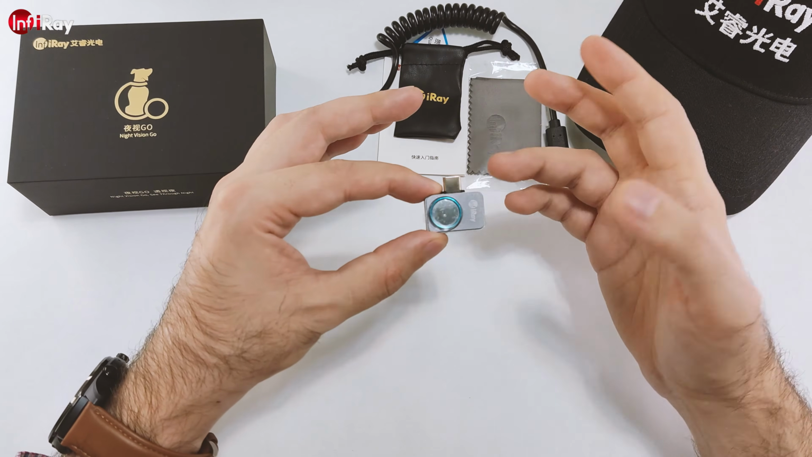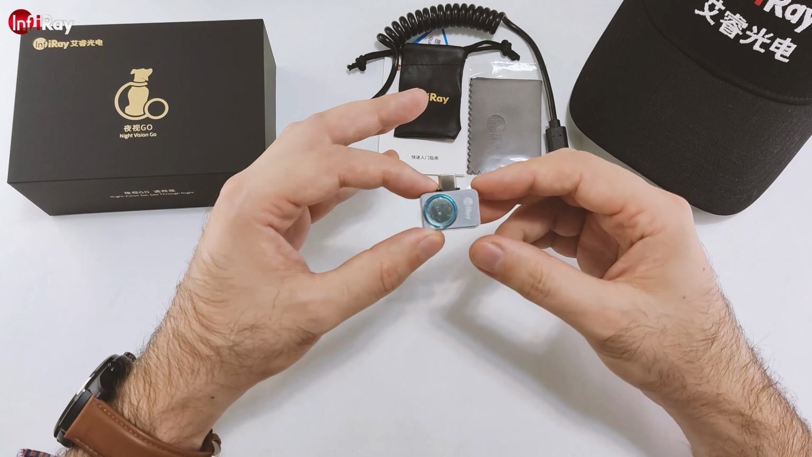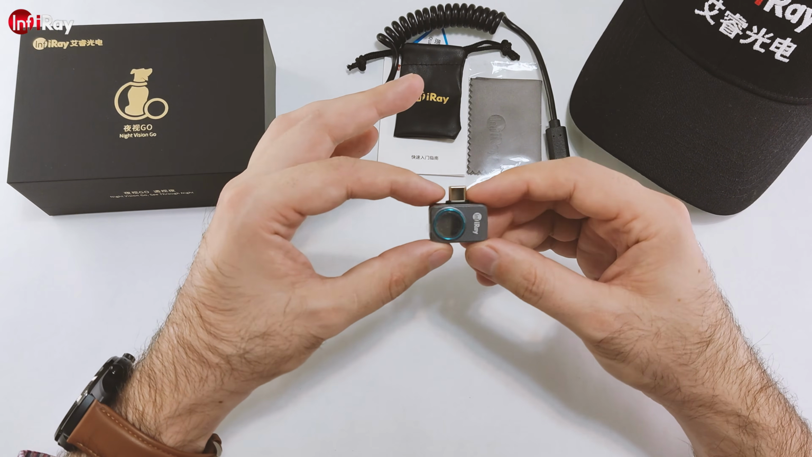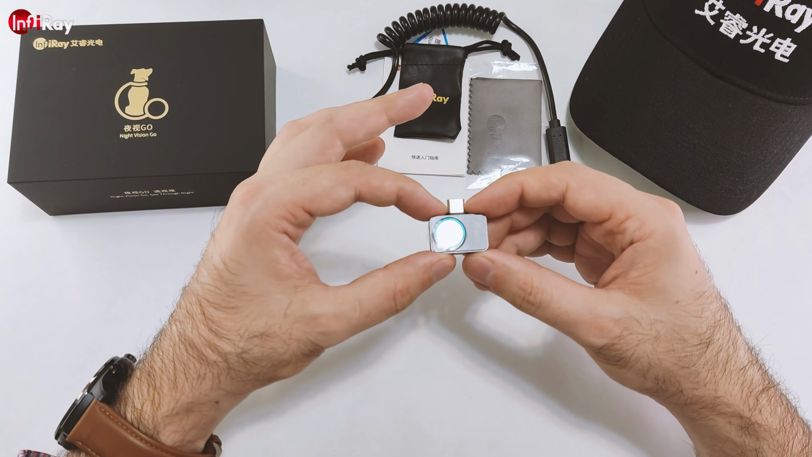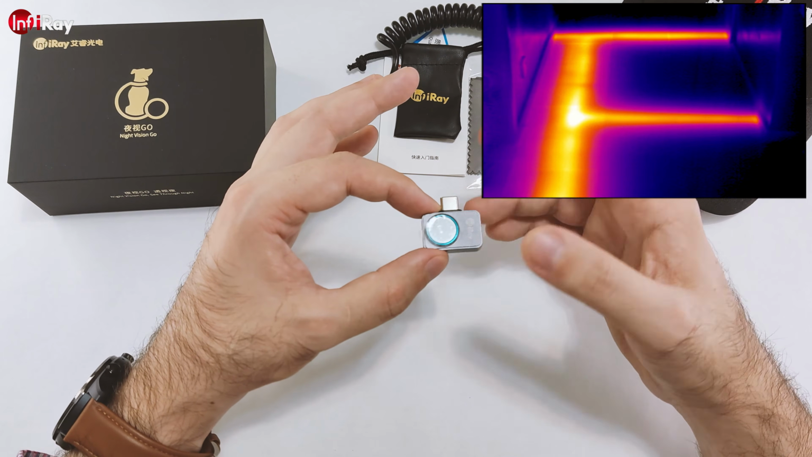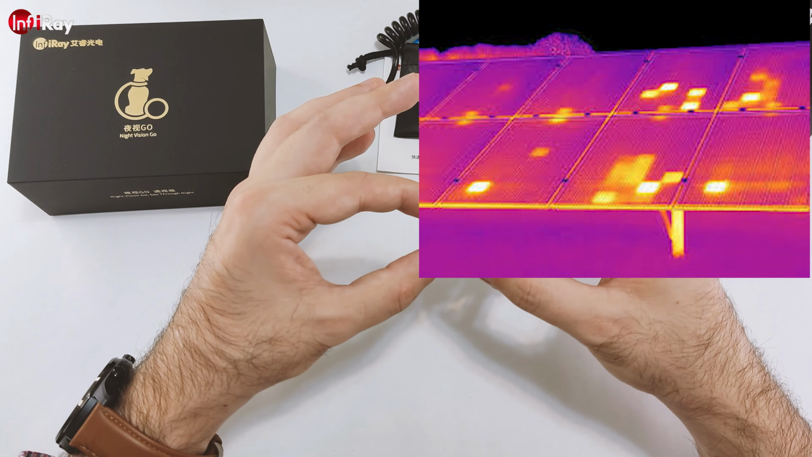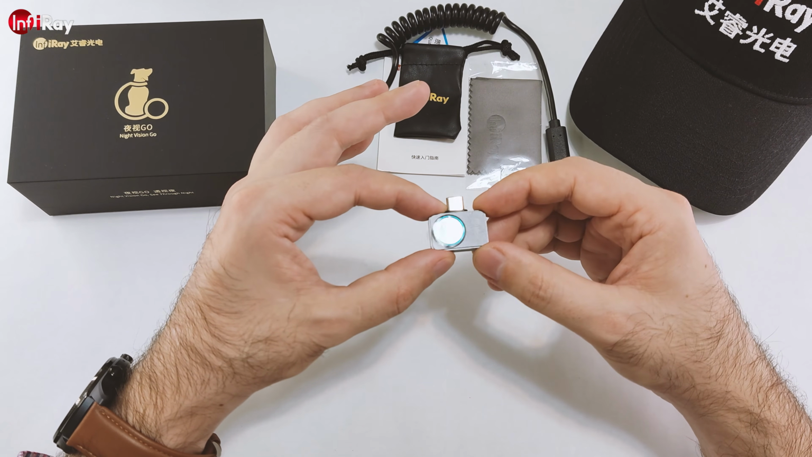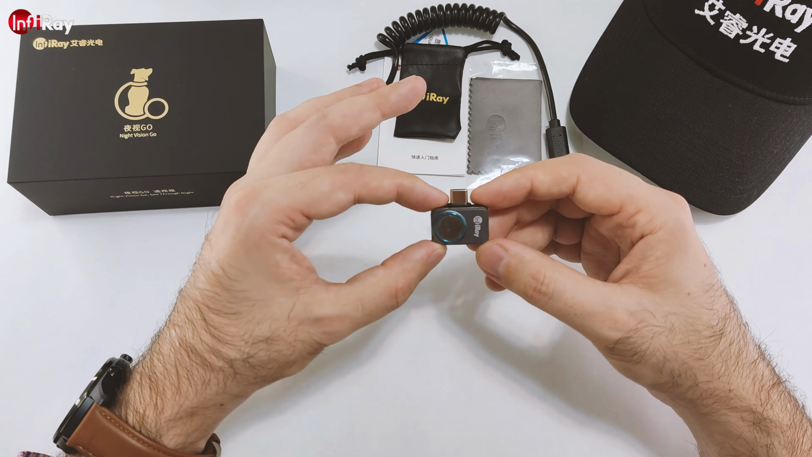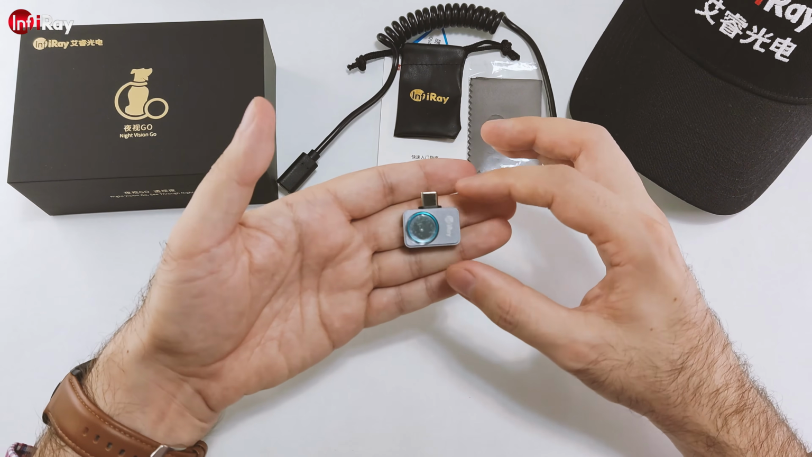If you don't want to do any professional work like mobile phone repairs, although slightly you can use this for that, you can see, but not ideal. This is more like basic home inspection, checking pipes, checking leaks on the walls. You can even check solar panel defects. You can do basic stuff with this, with the 256 by 192 resolution at 25 frames per second. You can do quite a lot with this tiny little thing, and it's pretty much worth the price.